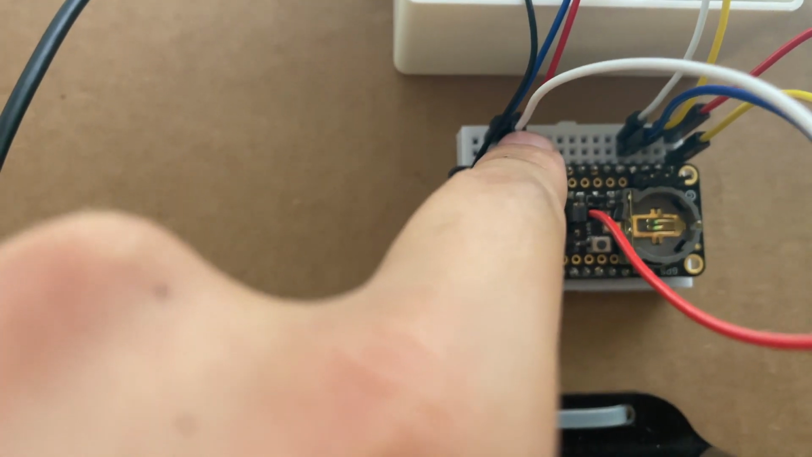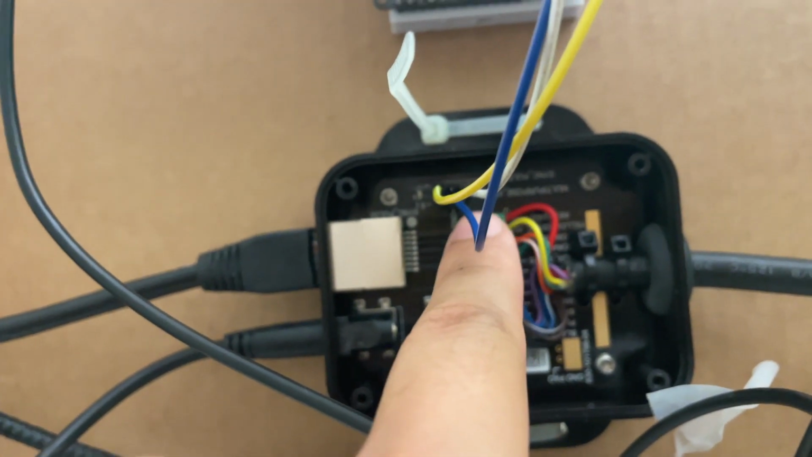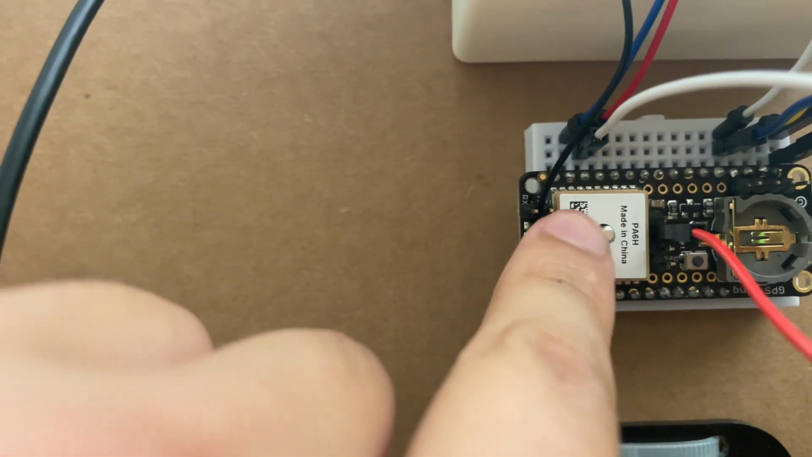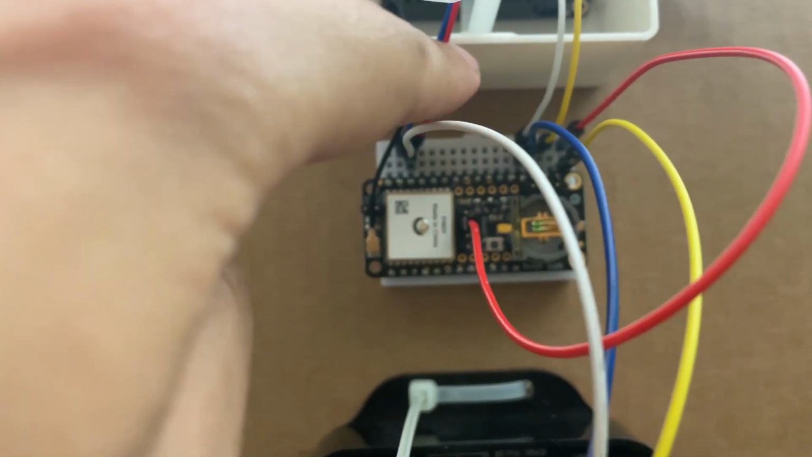So this is coming out of the TX from the GPS board, and so that's running this white into the multi-purpose I/O. I believe I could probably plug this in directly into the TX on the board here rather than here, but doing it this way makes sure that this is connected to the same place that the microcontroller is here.